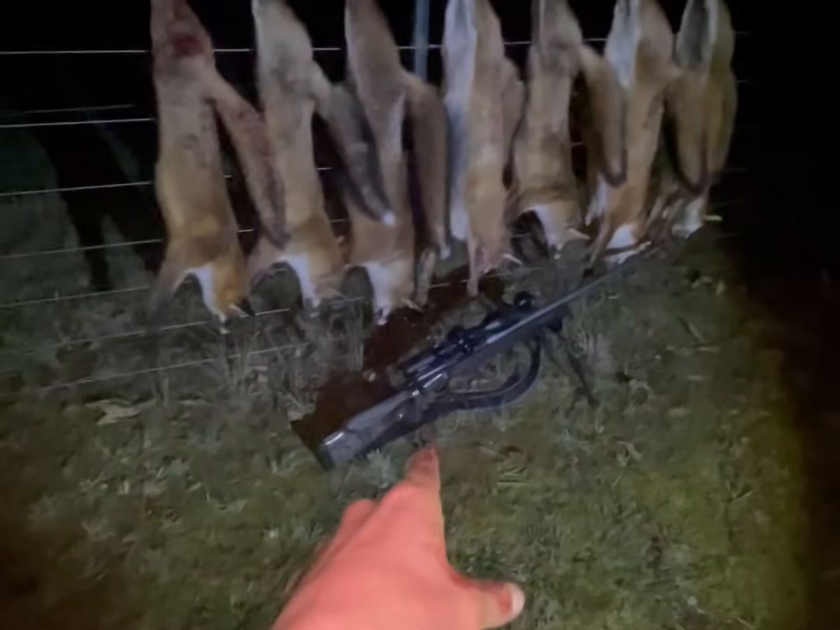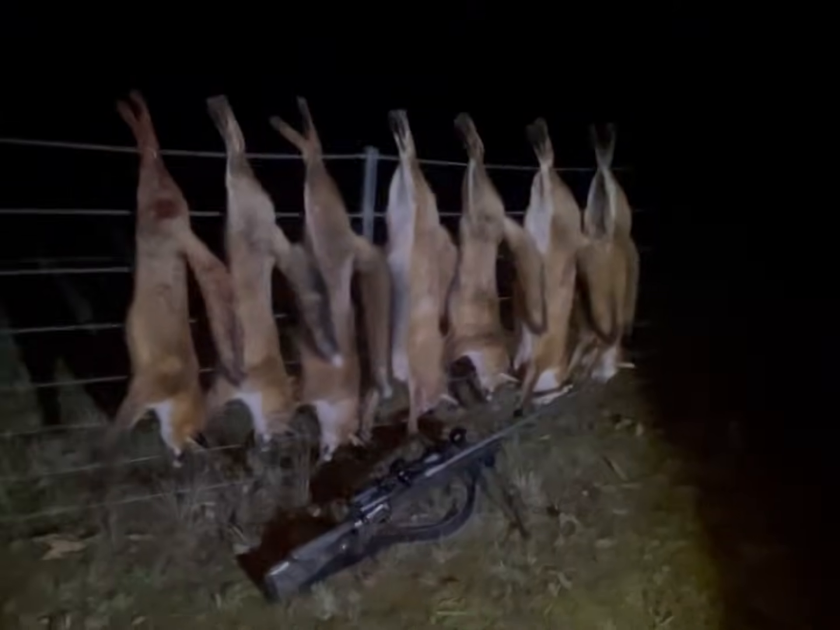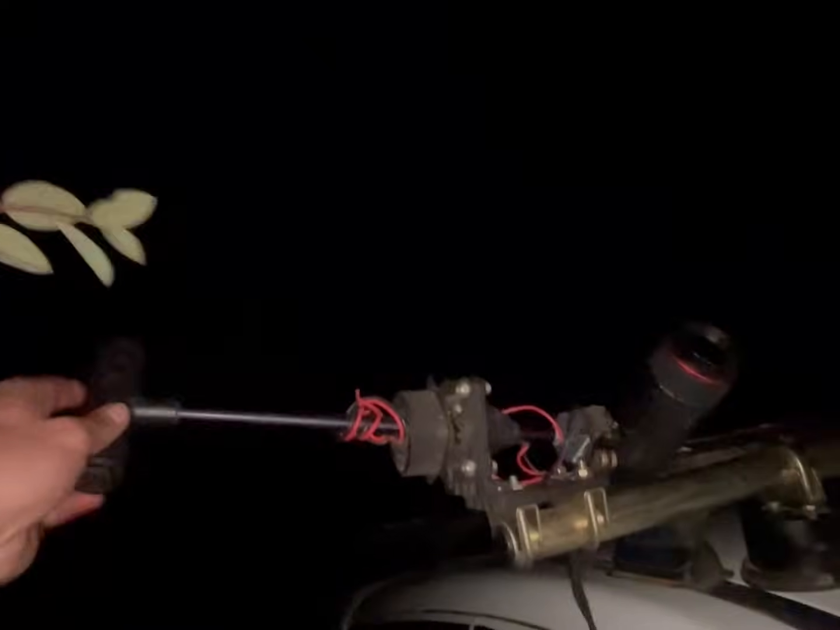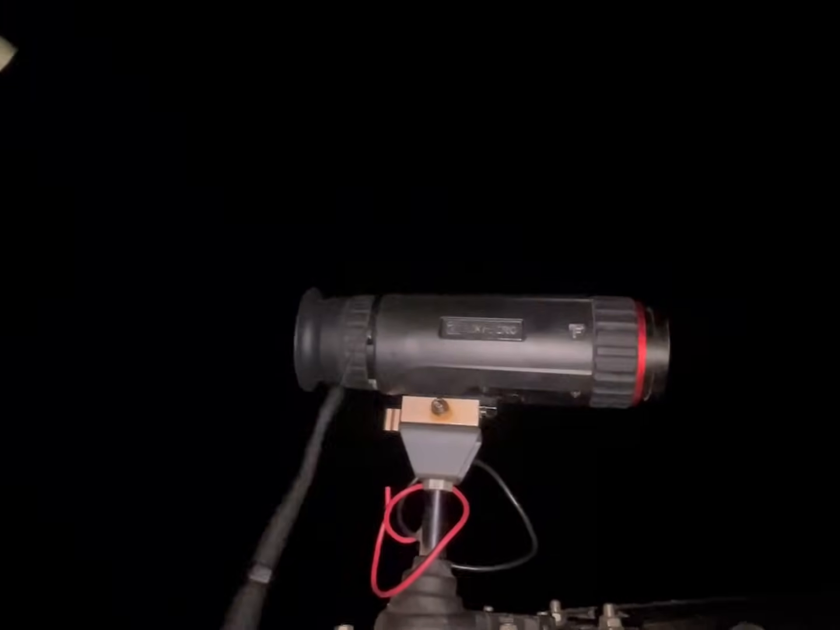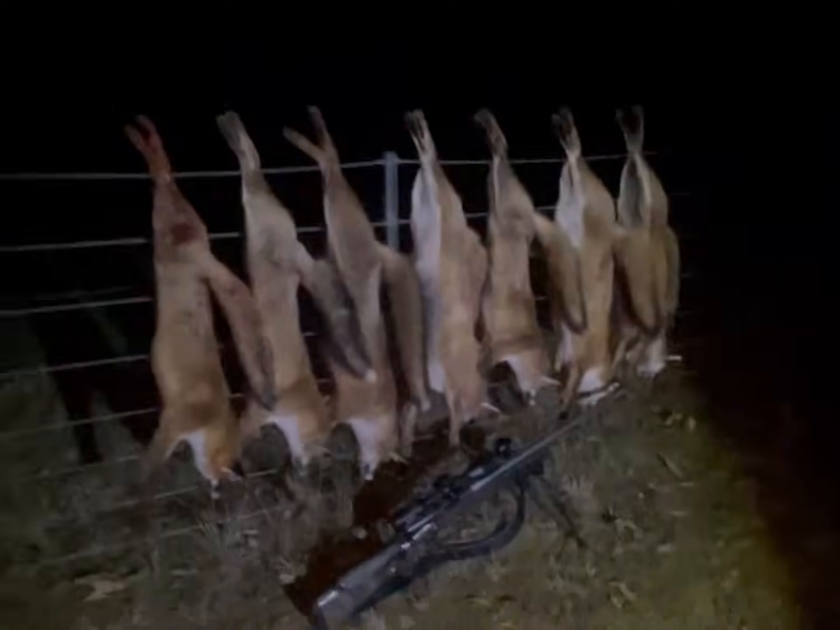So yeah, anyway, 7. I'm running a 223 Browning X-Bolt Eclipse with a Hikmicro SH50 on the top. Does the job. And then over here, as I said at the start of the video, I've just got the Falcon on a wobbly handle next to the ute. That's a Falcon FH35. So the system works well. Anyway, yeah, 7 foxes, can't complain.